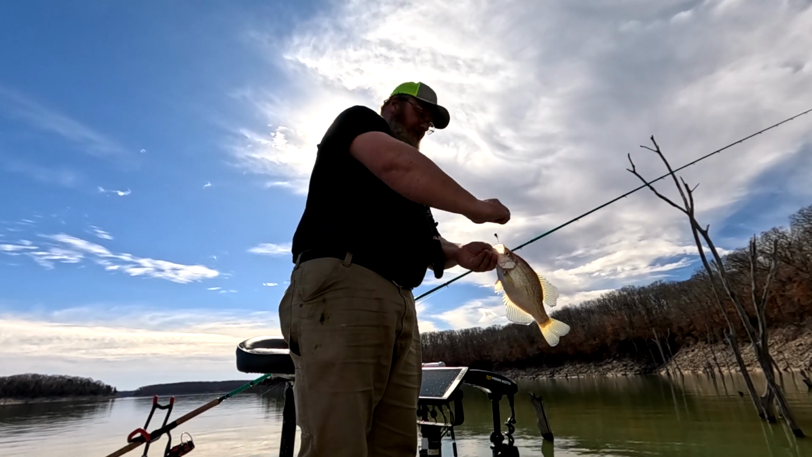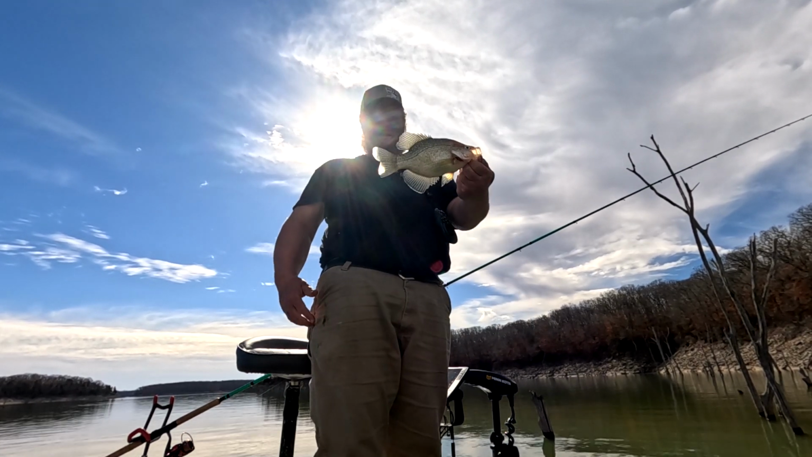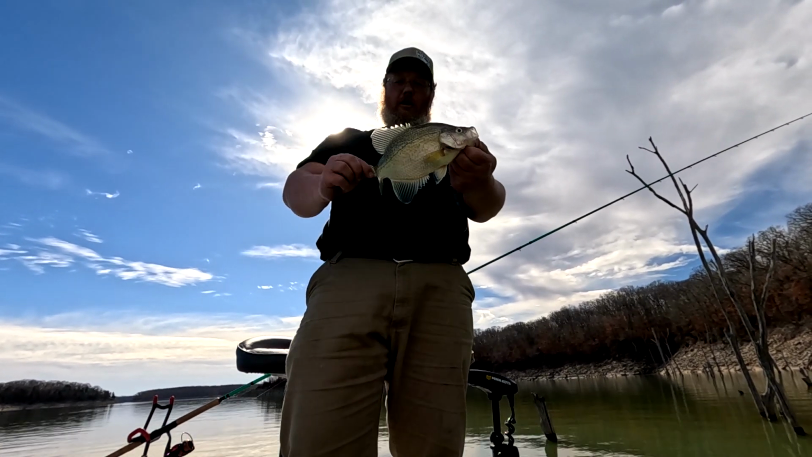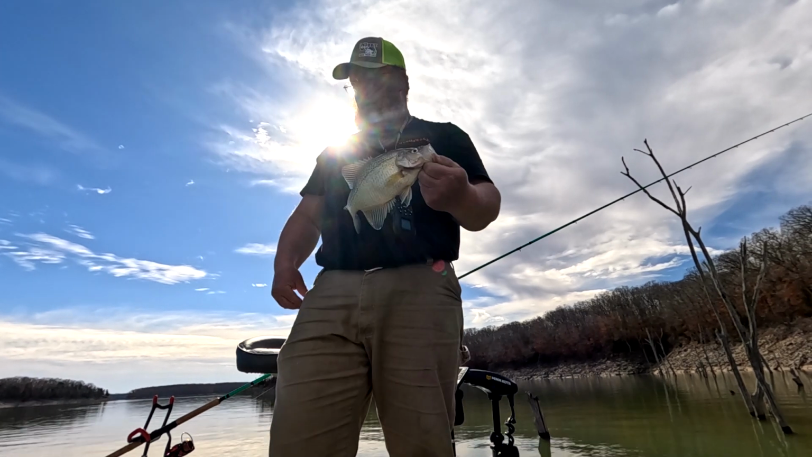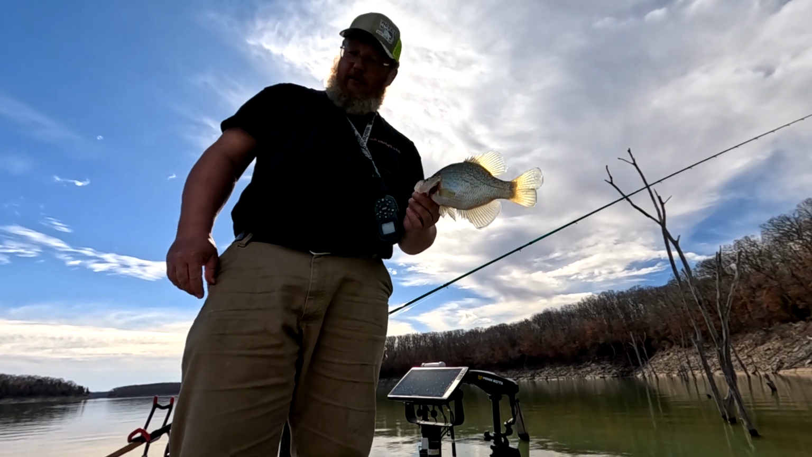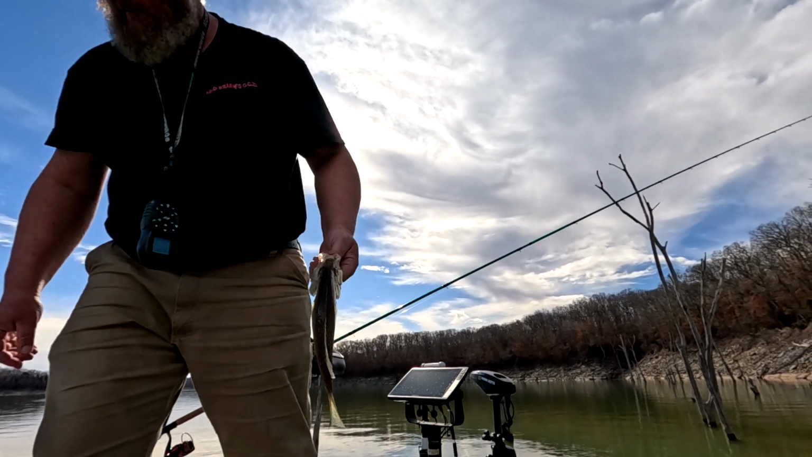Everybody's looking for groups of fish. I quit doing that. I'm looking for one or two on a tree. That fish was sitting 20 foot down on a tree all by himself. If they're down there like that, they will hammer it when it gets close to them. Well, it's going to do it for me. A beautiful day out here on the lake. 60 degrees in February. You can't beat that.